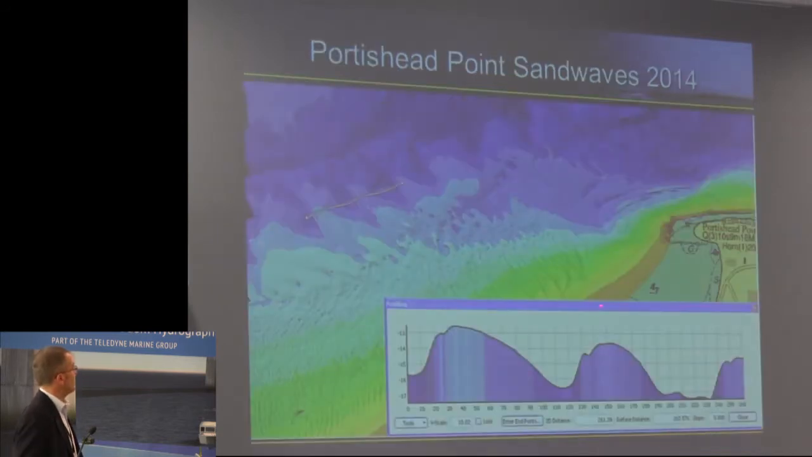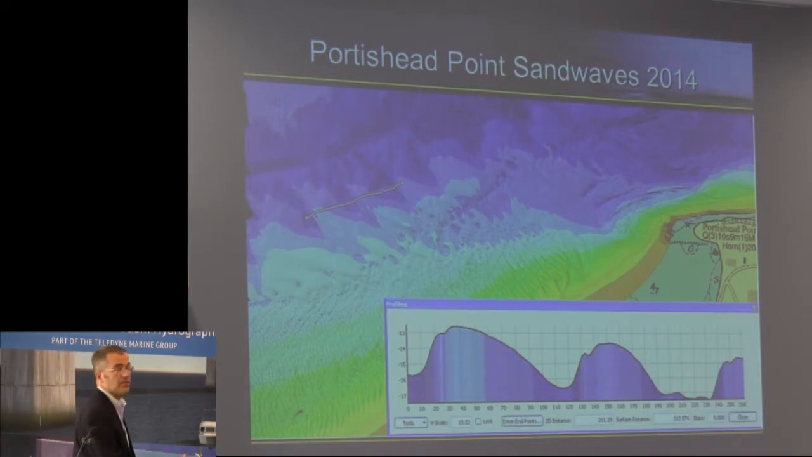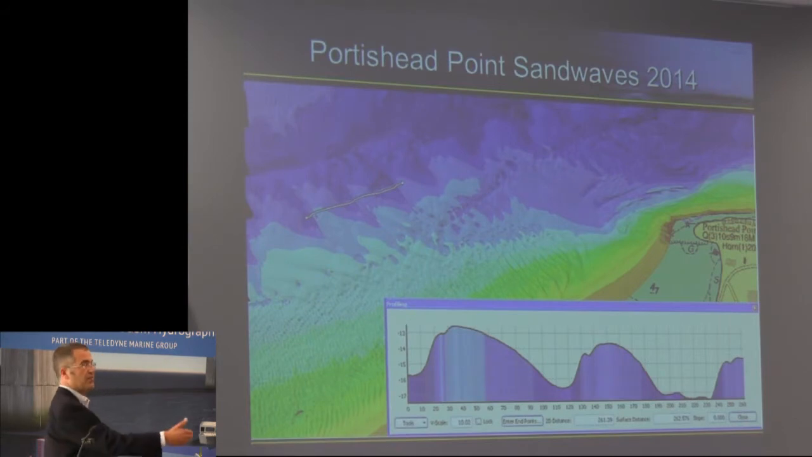Now down at Portishead Point here, the ships come very close to the shore. It's also a very mobile area of seabed. With this image here, you can see the sand waves have a wavelength of about 100 metres, 3 to 4 metres high. We have recorded that these sand waves can move a metre in an hour, like rows of terraced houses marching along the seabed on the spring tides.